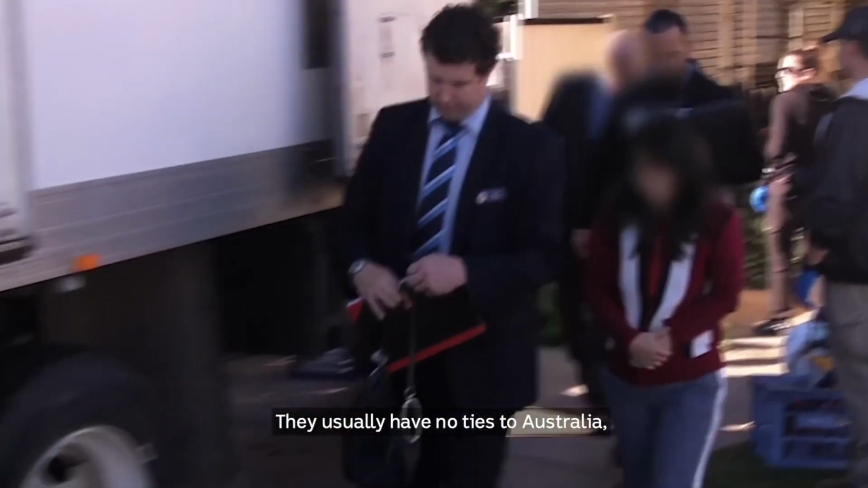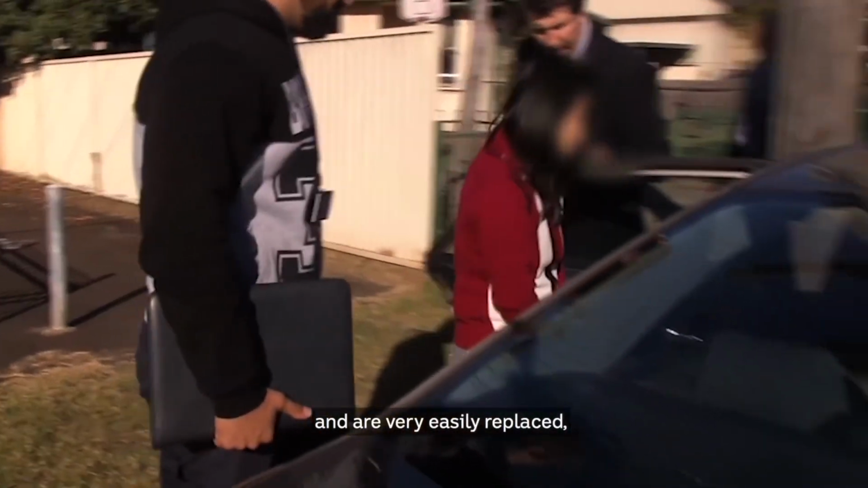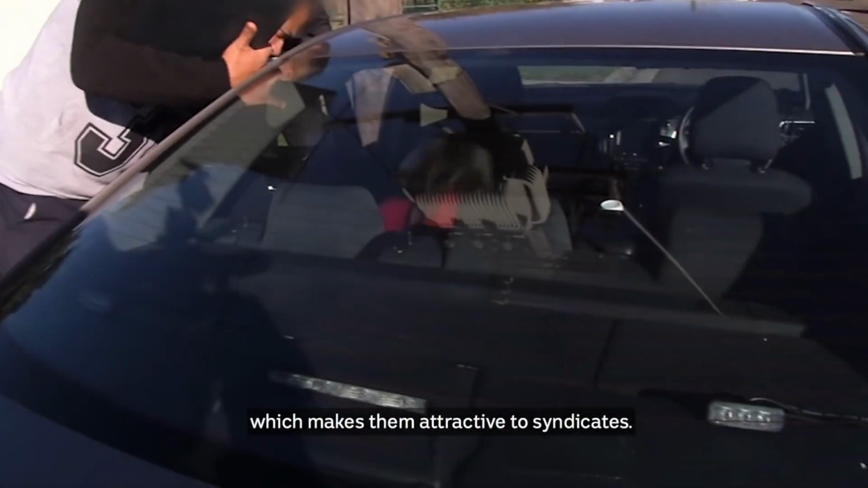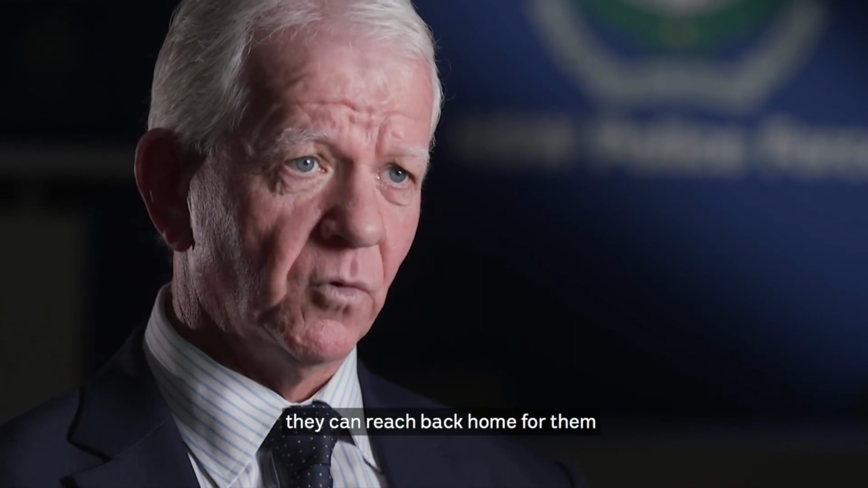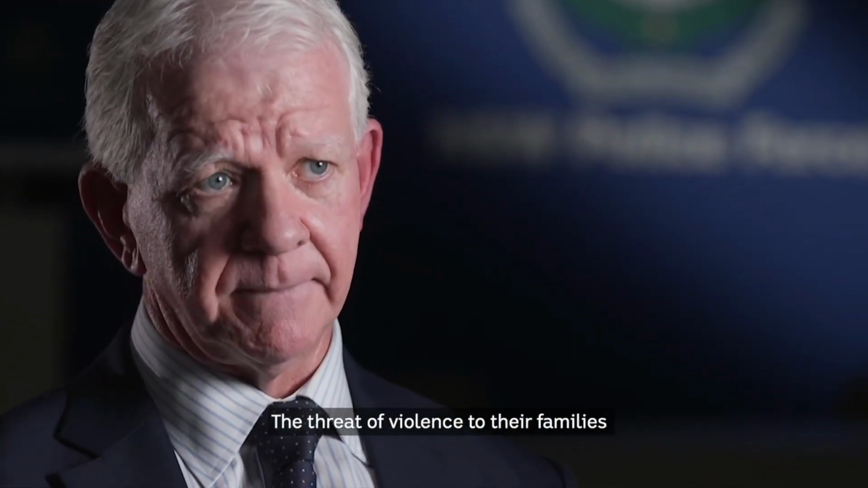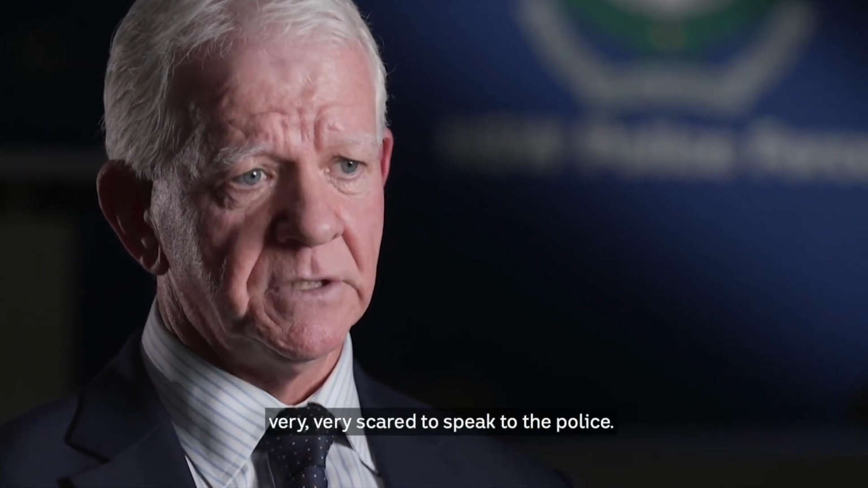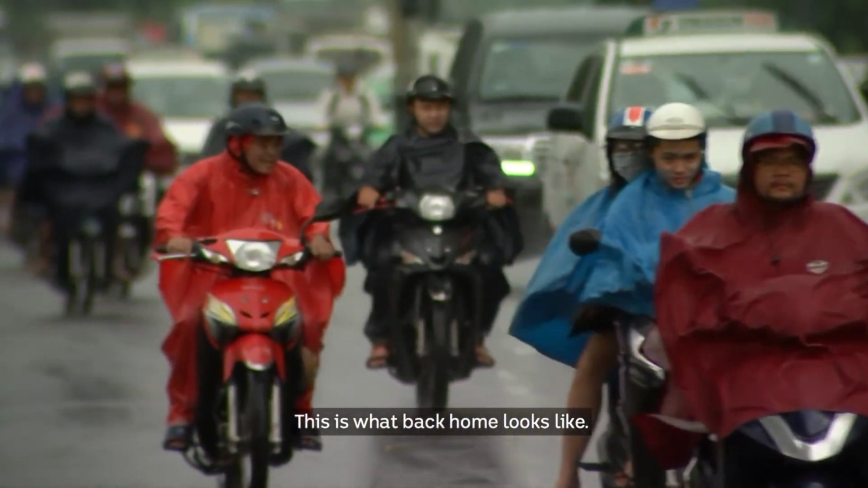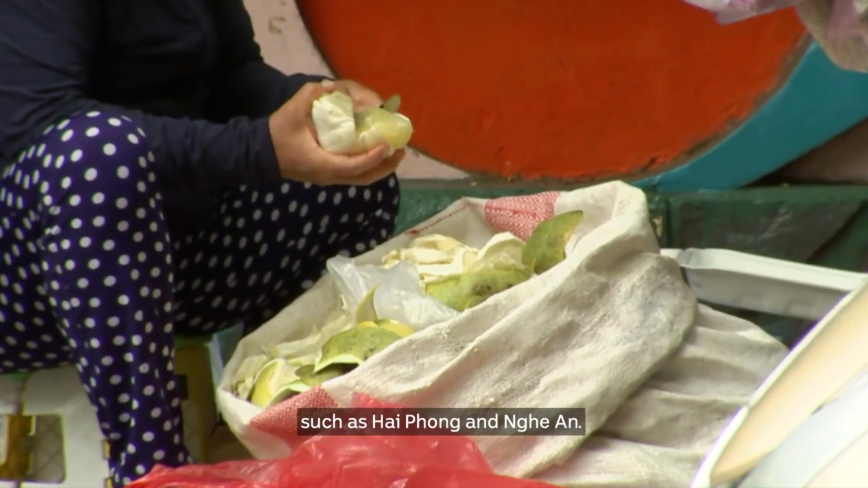They usually have no ties to Australia, speak very little English, and are very easily replaced, which makes them attractive to syndicates. The organised crime tentacles, they can reach back home for them where they have got families. The threat of violence to their families often make them very, very scared to speak to the police. This is what back home looks like. Many crop sitters are from poorer provinces, such as Hai Phong and Nghe An.